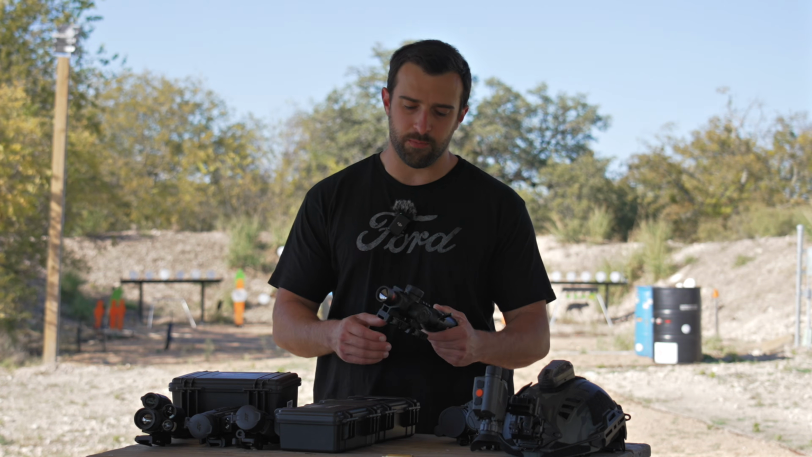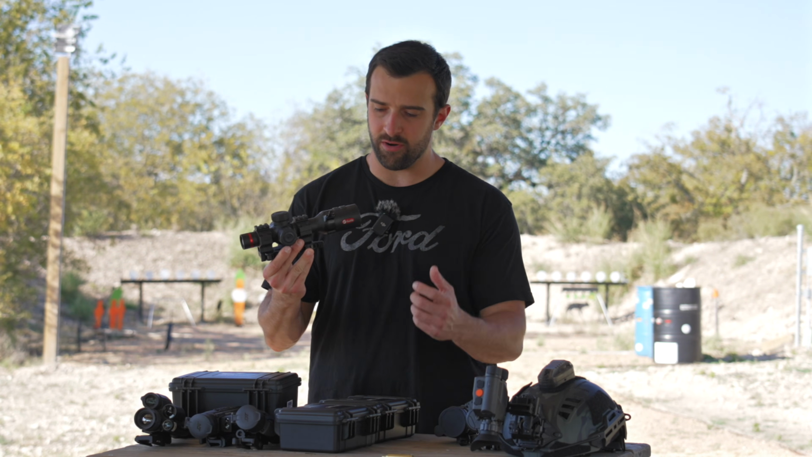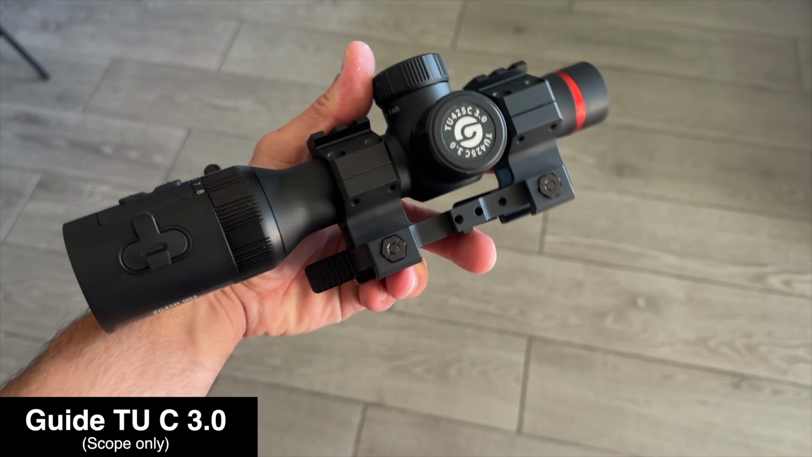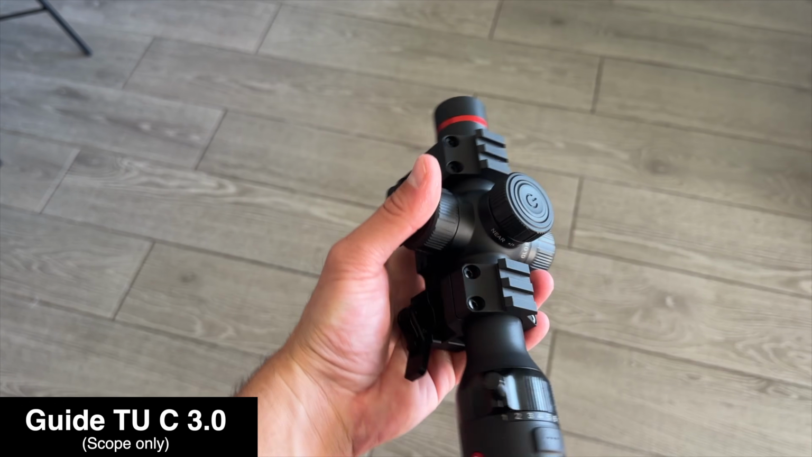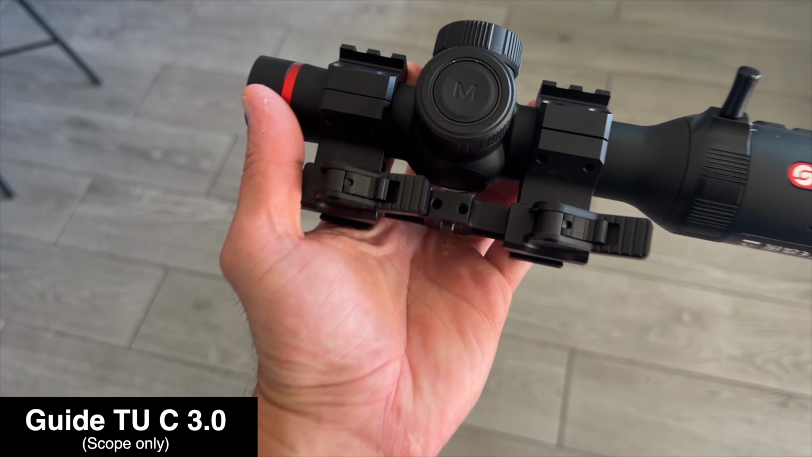All right, up next, another brand I am brand new with, and that is Guide, or Guide USA for their US line. Guide is based out of Wuhan, China, but they also operate out of Utah, and they have a repair facility in Dallas. This is a thermal that is shaped like an LPVO, quite interesting. So let's go ahead and get into it. Specifically, this is the Guide TUC 3.0.